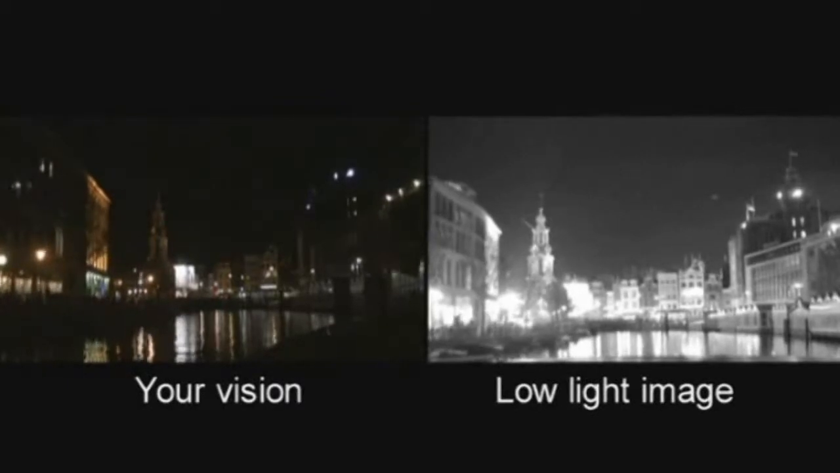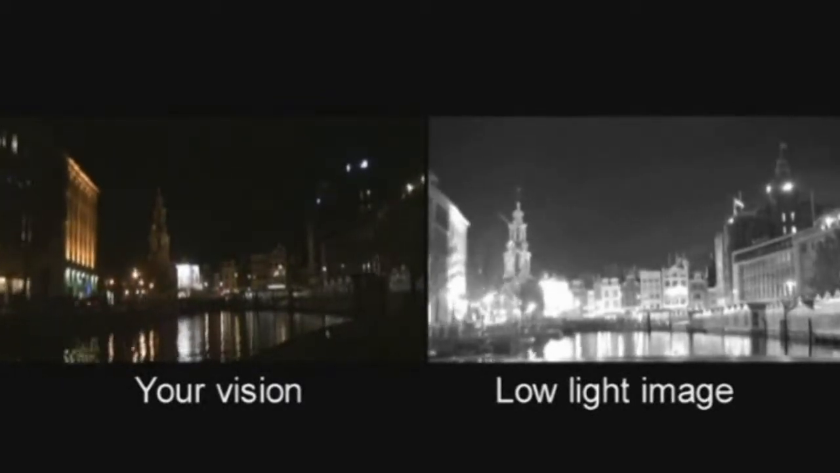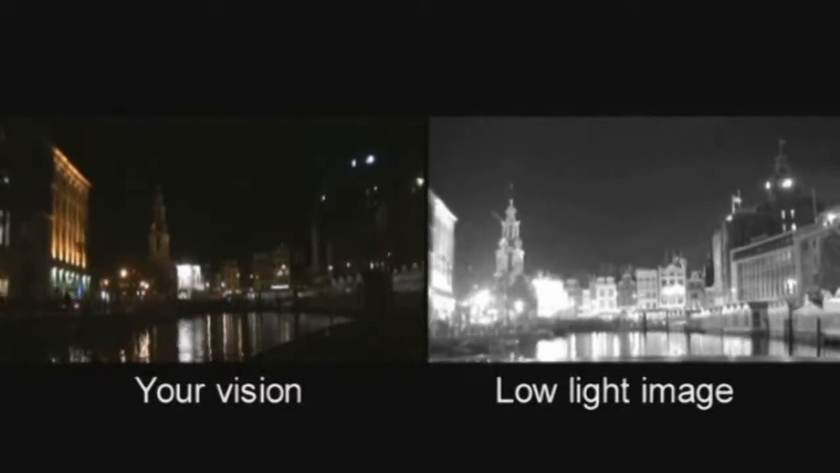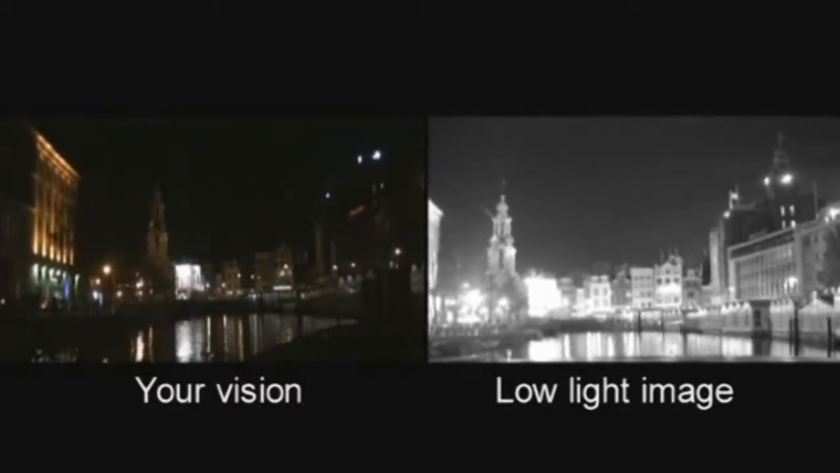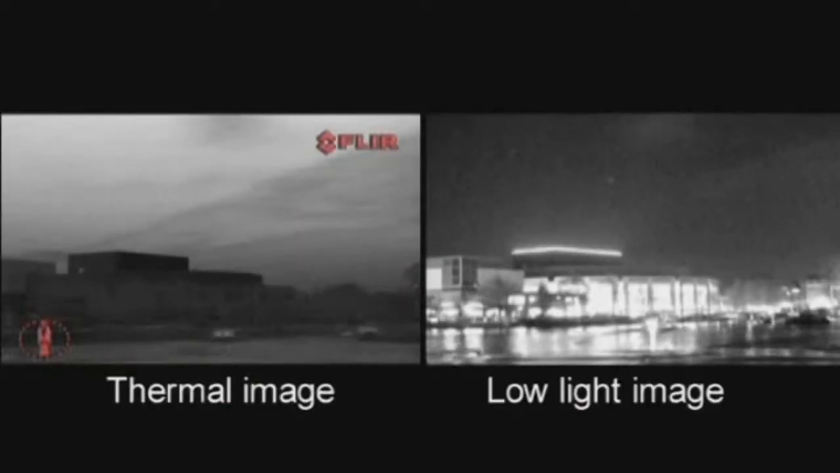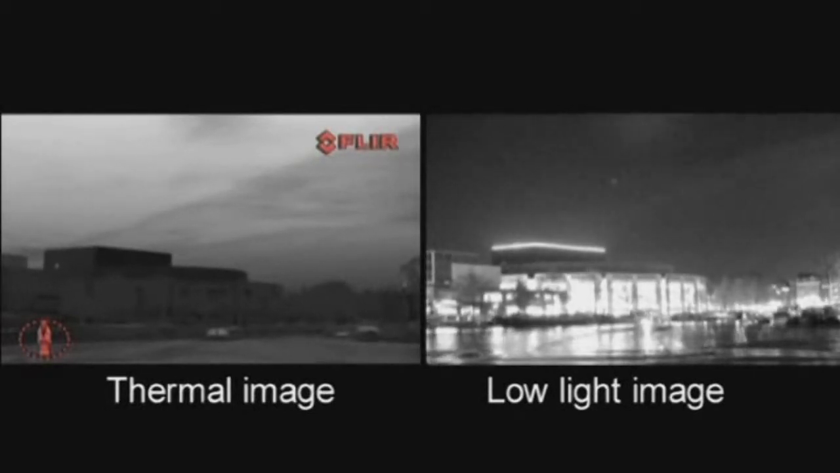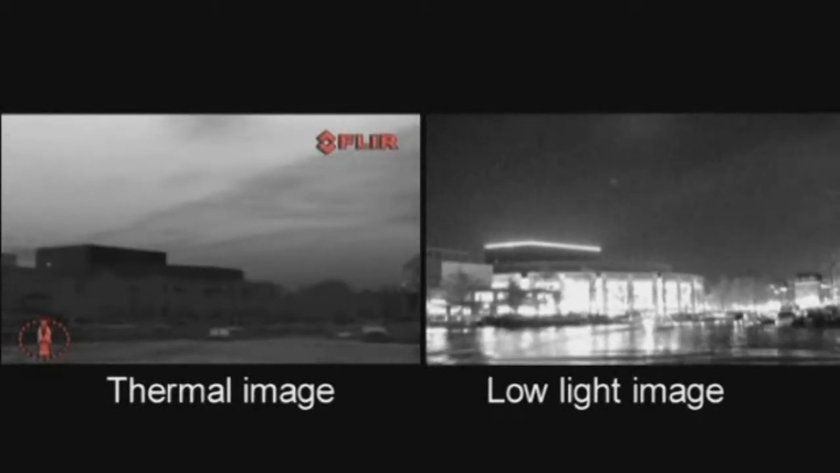The low light camera can be used when at least some light, like moonlight or environmental light, is present. It provides enhanced navigational abilities during twilight hours and for docking inside a marina. Anywhere where you can see a little, the low light camera will help you to see more. When too much light is present, the image of the low light camera can become oversaturated. Just switch to the thermal camera to see more detail.